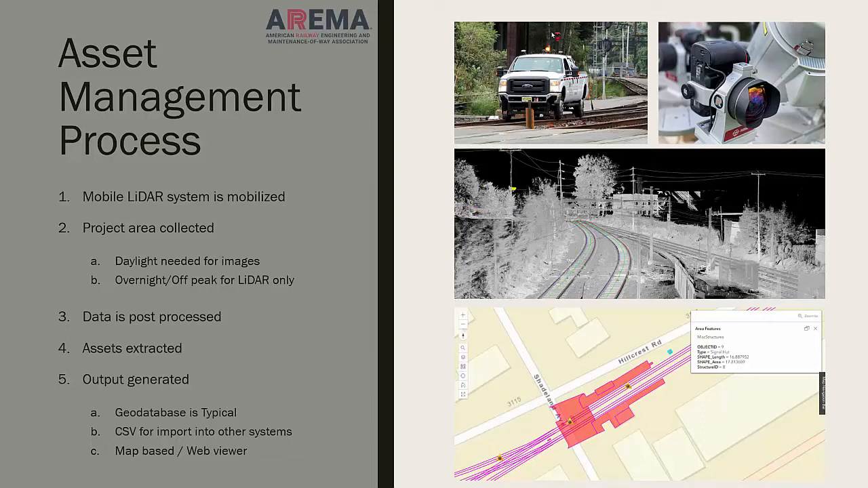What you're looking at in the middle picture is the actual LiDAR point cloud that's been derived from an asset management collection. And you can see the center line of the rail has already been extracted. What we often do is create the center line, station it from milepost or whatever, and then all the assets are based on offset from milepost. It's basically station offset measurements. And then the final image at the bottom is actually like a GIS viewer showing these assets in a web environment. Let me show you an example of one of these pictures because they're pretty impressive.